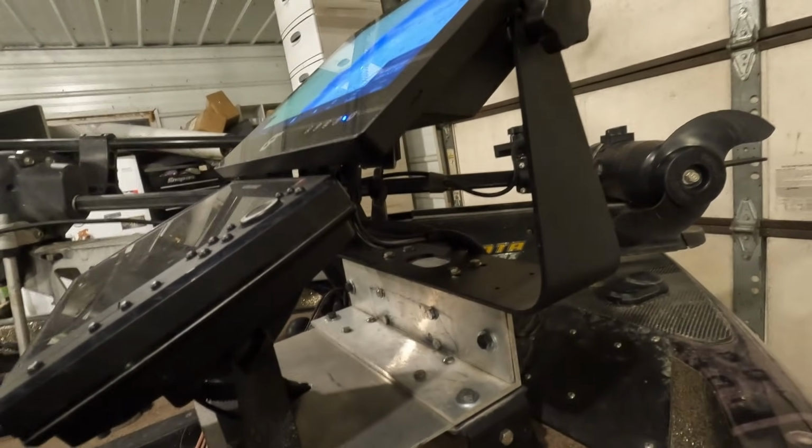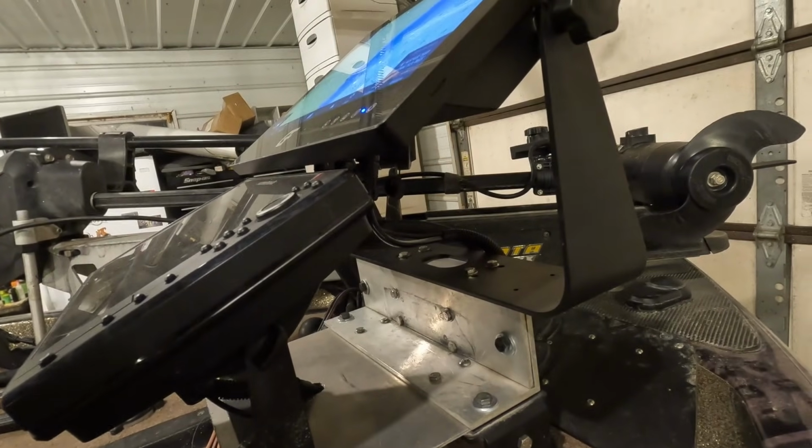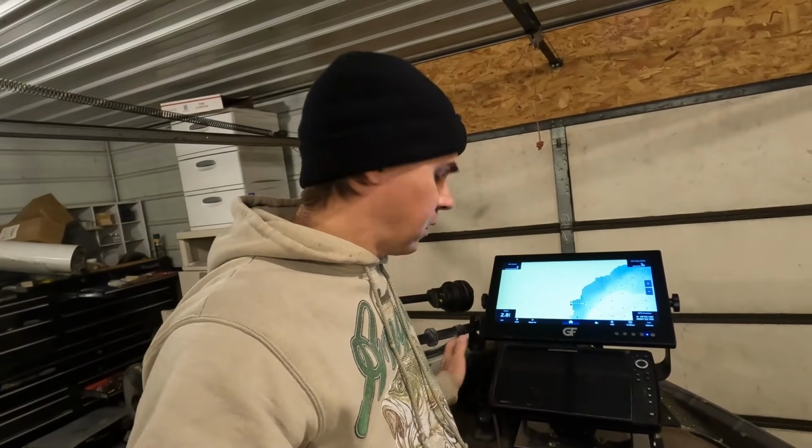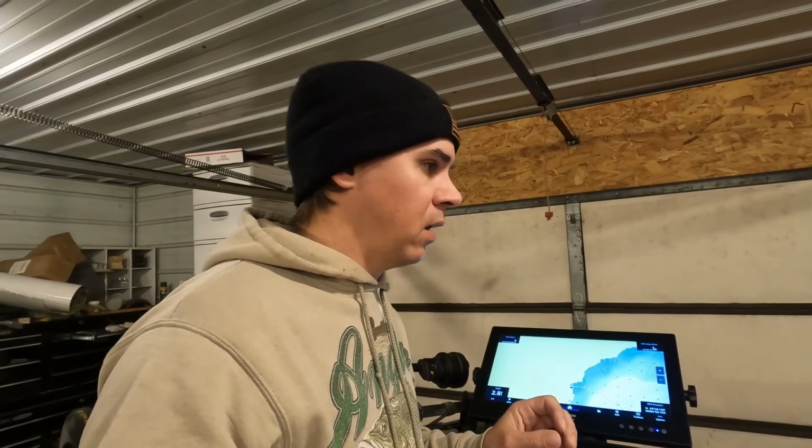I actually like the fact that they use a steel bracket for this application, because in the case of some of my Humminbirds, I've had the gimbal brackets bend out a little bit due to hitting large rough water waves and spearing waves. So I've had issues with those. So I'm kind of glad that they went with a steel gimbal bracket.